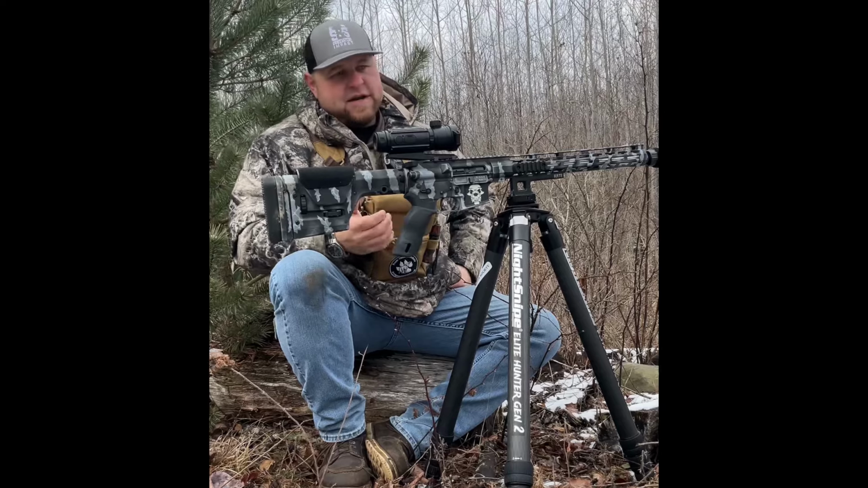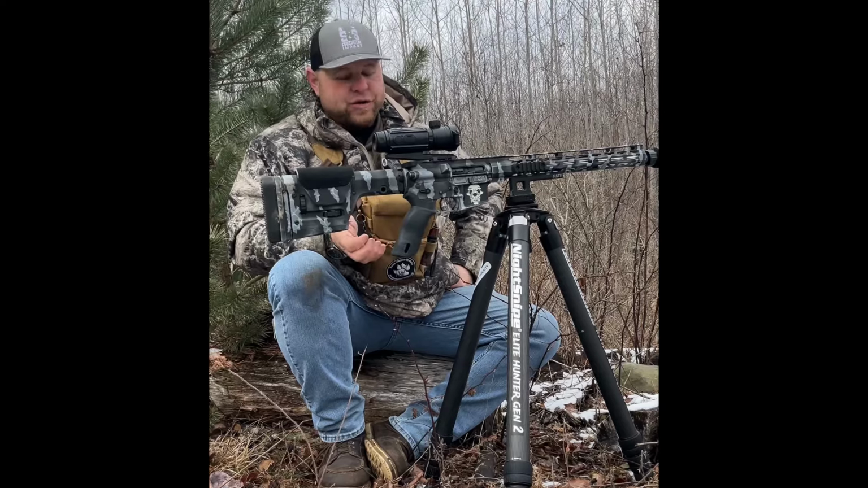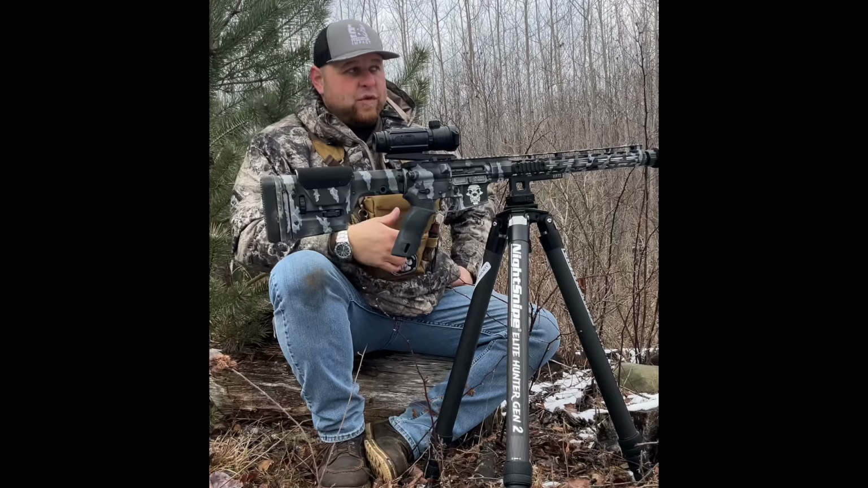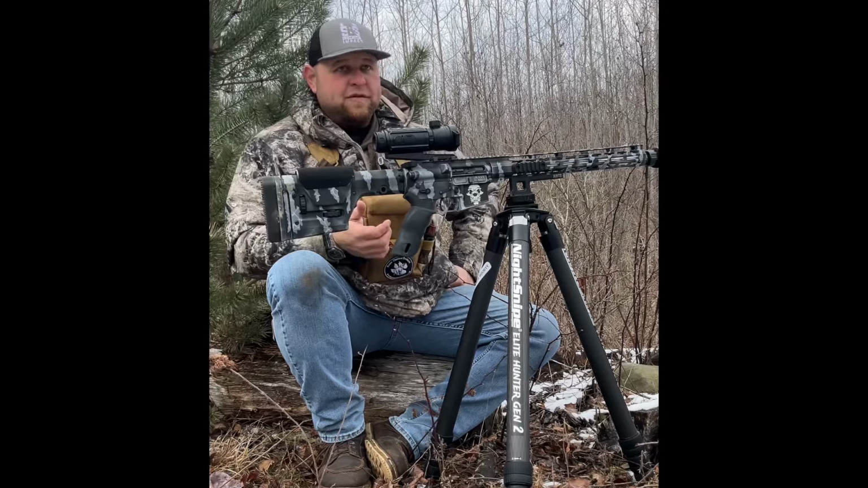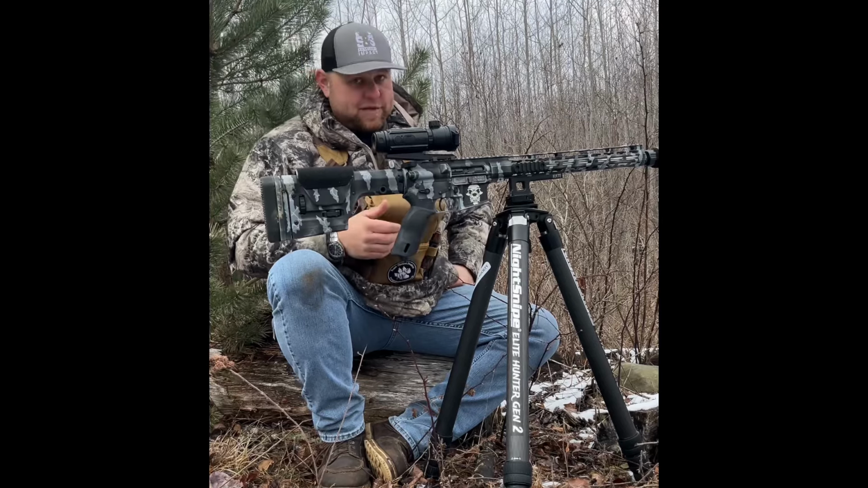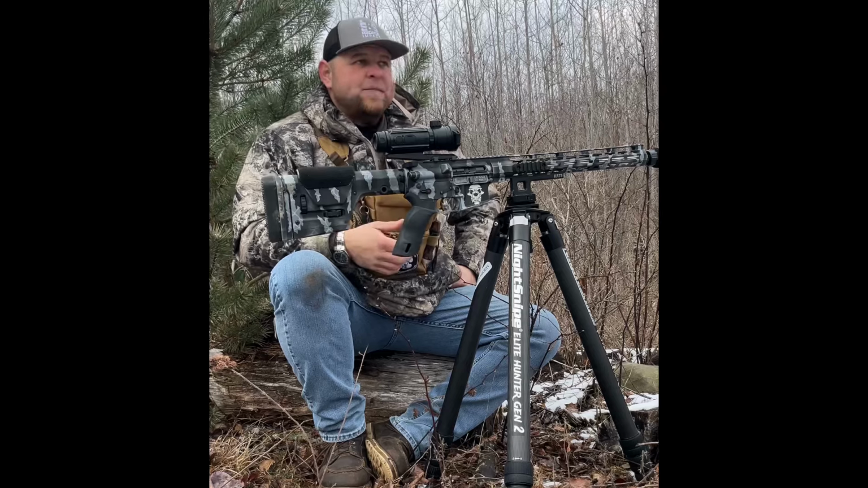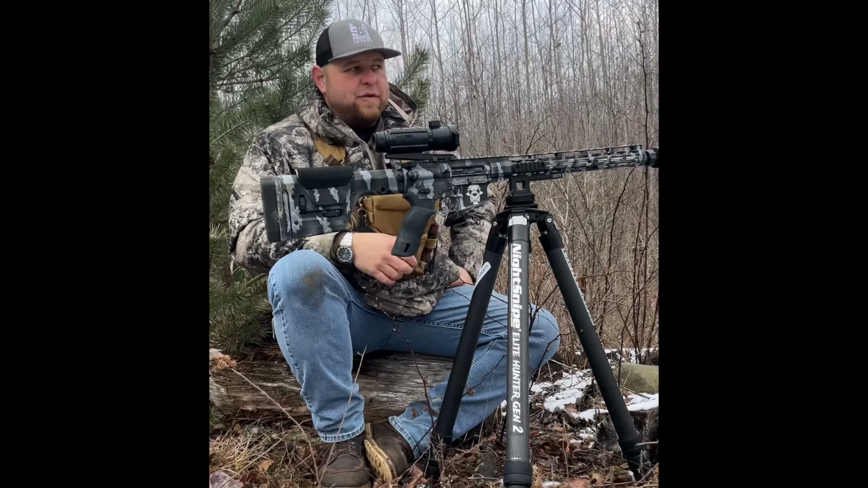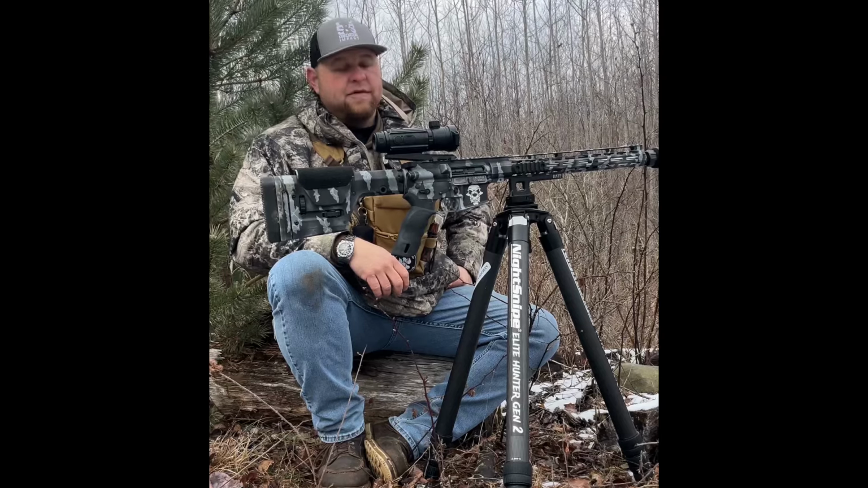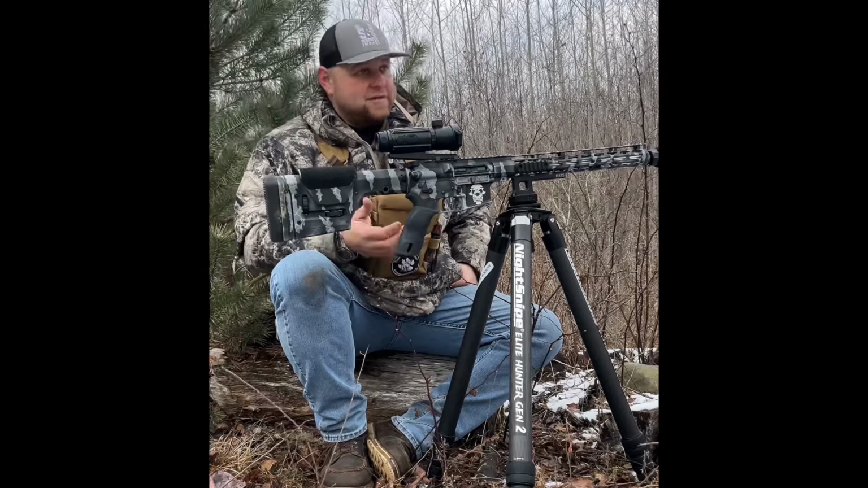If anybody knows anything about hunting at night, hunting in the dark, in the middle of a cornfield, when you dispatch a coyote, if you ever looked at the color of a coyote, it blends in very well with corn stubble and the ground. Mike and I have literally spent 45 minutes to an hour looking for a coyote laying in the middle of a cornfield, because sometimes they're hard to spot.